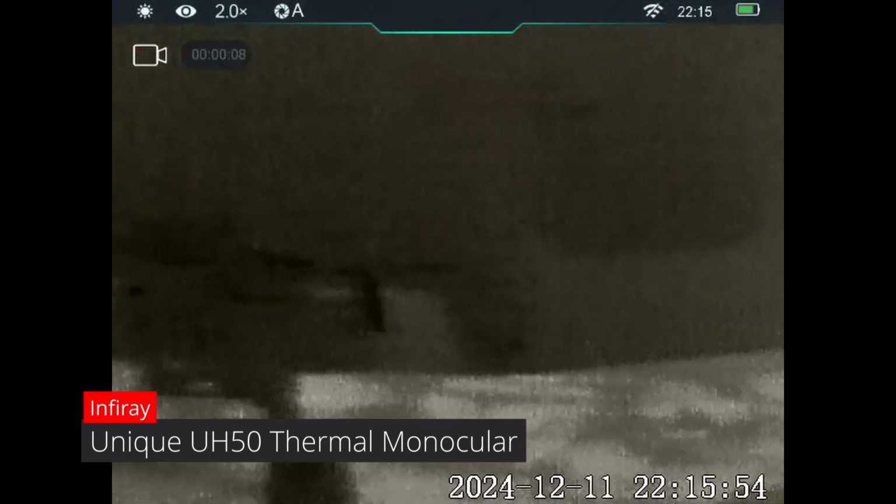And there we have our first rat of the night. It's just off to the right underneath the duck shed. Can't see anything else at the moment. Yeah, just that one. But as you can see, they're really hard to shoot because they spend all their time under there. It's just a waiting game.